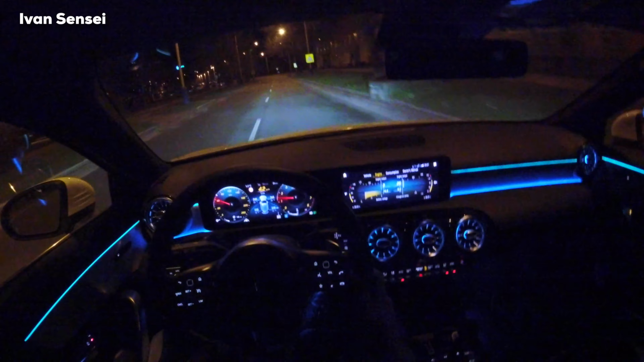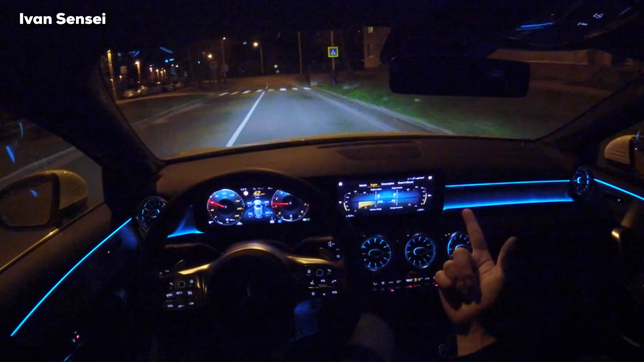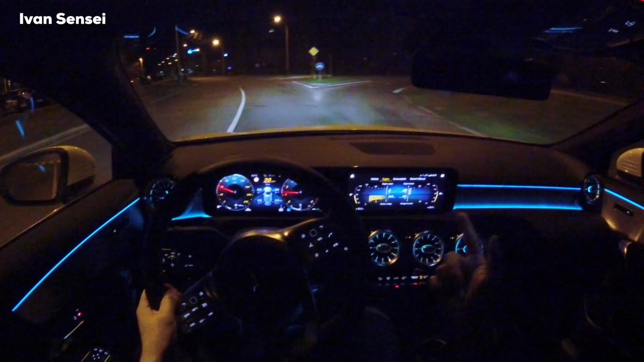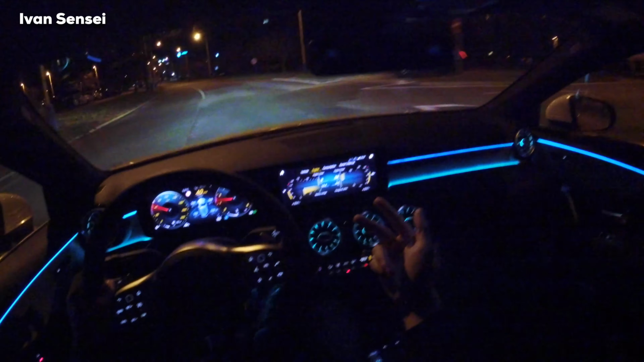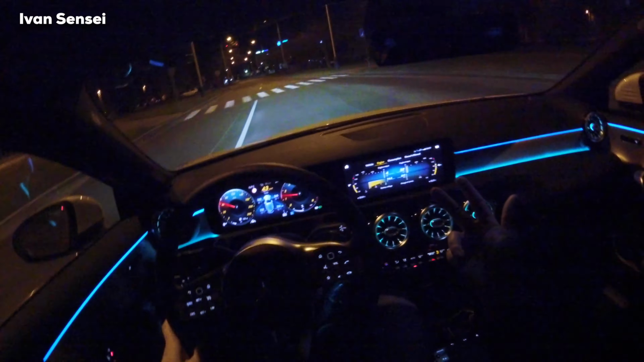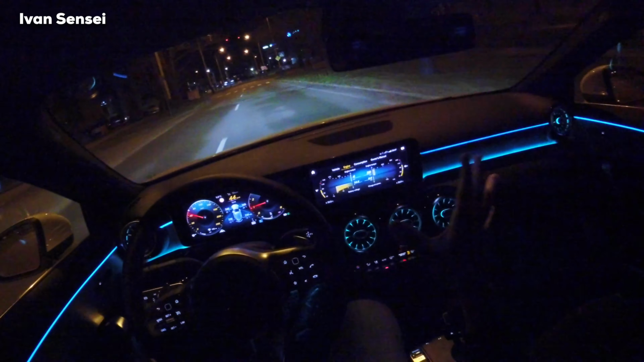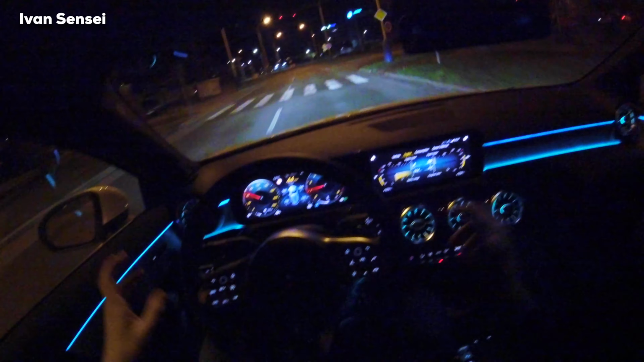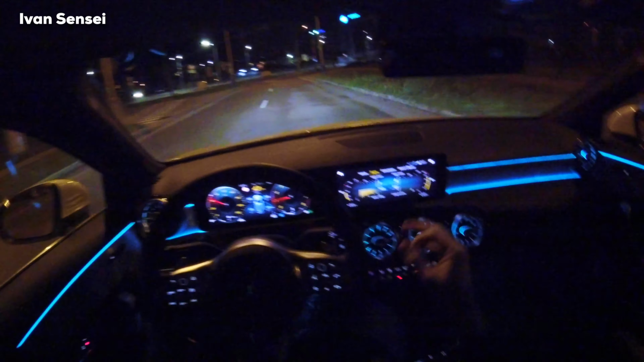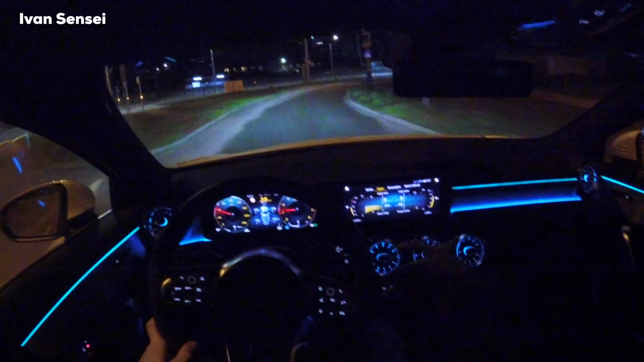So yeah, that's one difference. Second is frameless doors and framed doors. Also difference is wider track, as I said. So supposedly the CLA should be more stable. It's 1.5 inch or 4 centimeters wider at the front, but honestly I think you would need to drive really on the edge to find the difference, and you would need to jump from one car to another.